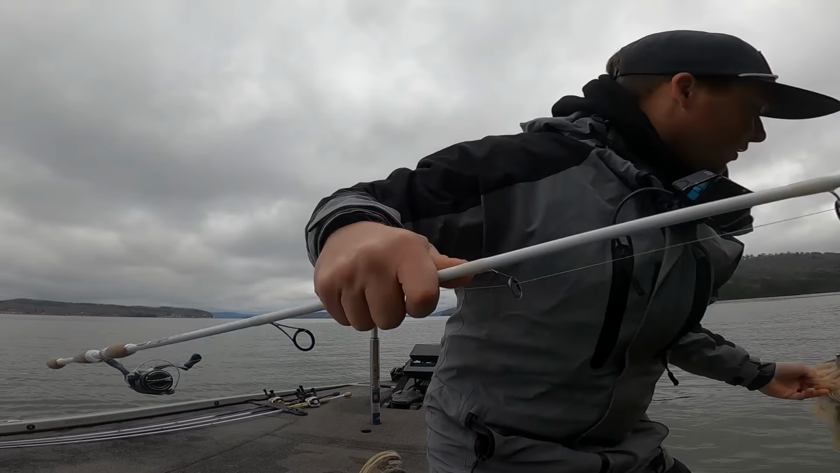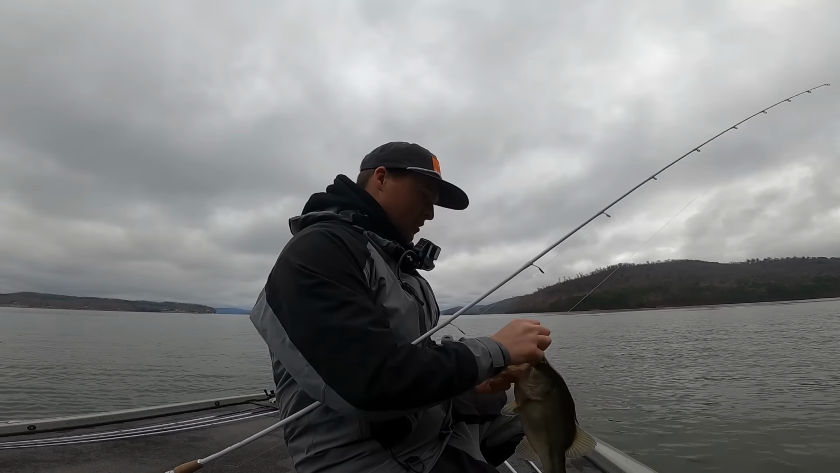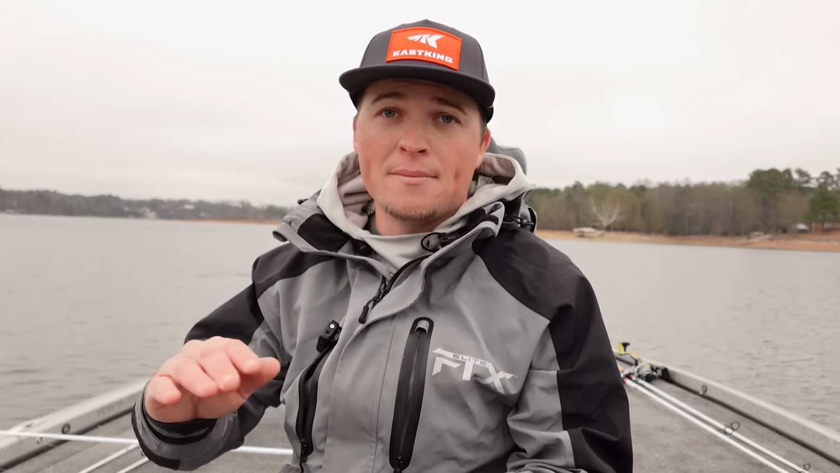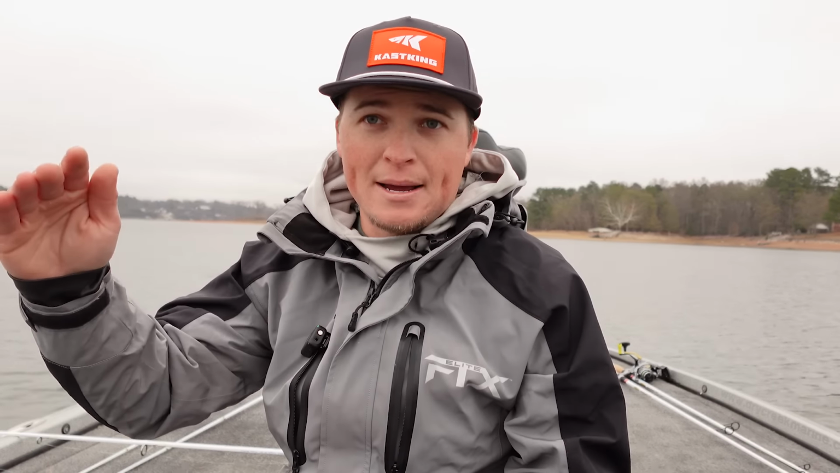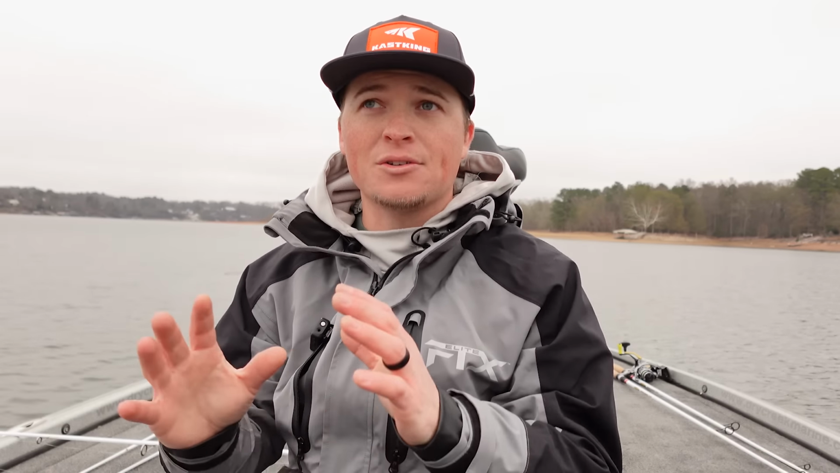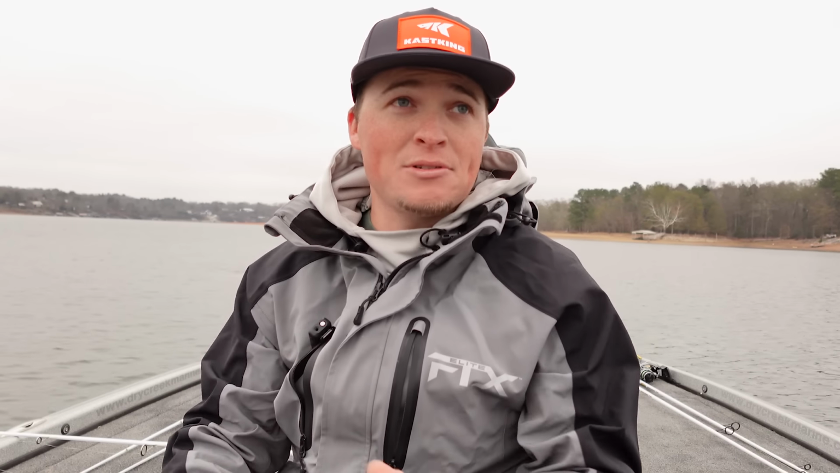But when you find these fish, every day is different about how they want the bait presented. A lot of times, especially if the water's clear, they're going to come up further in the water column to chase a bait. If the water's a little bit colder, like it's cooling off right now, most of the time when people think about cold fronts, they just get absolutely terrified.